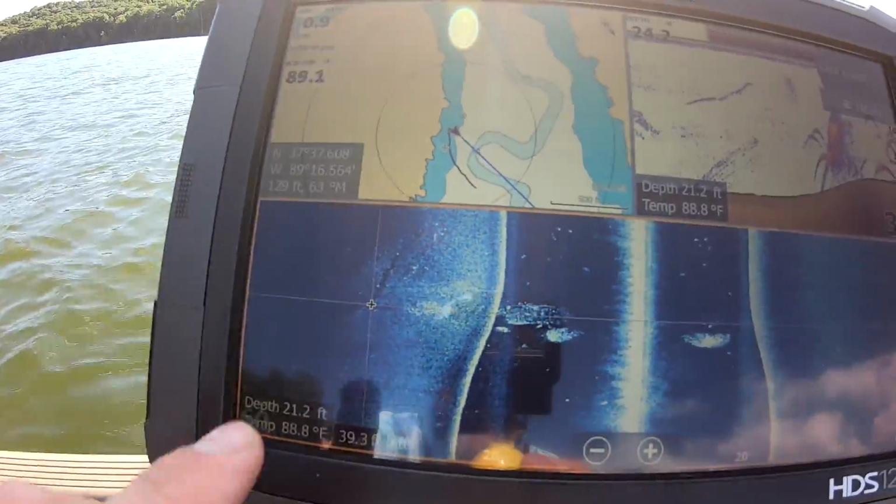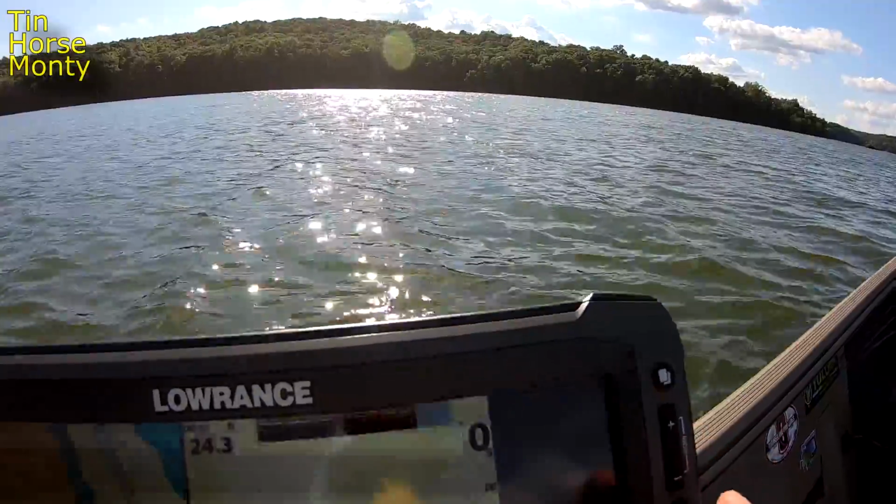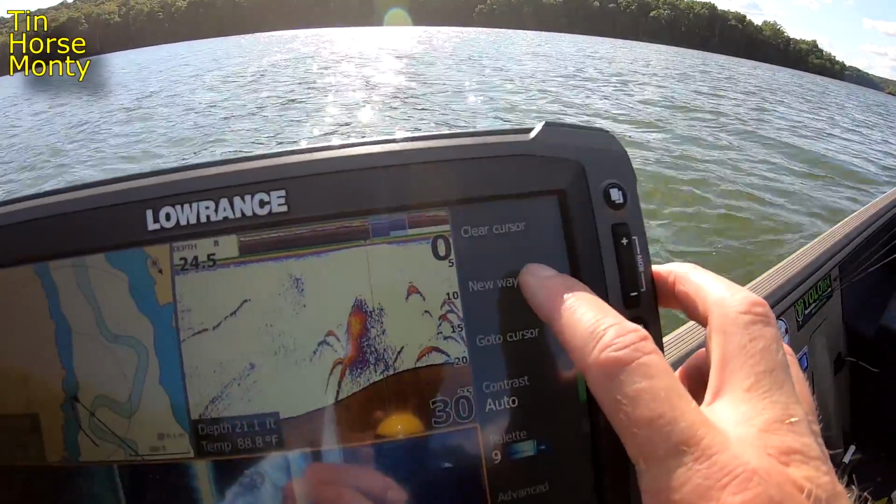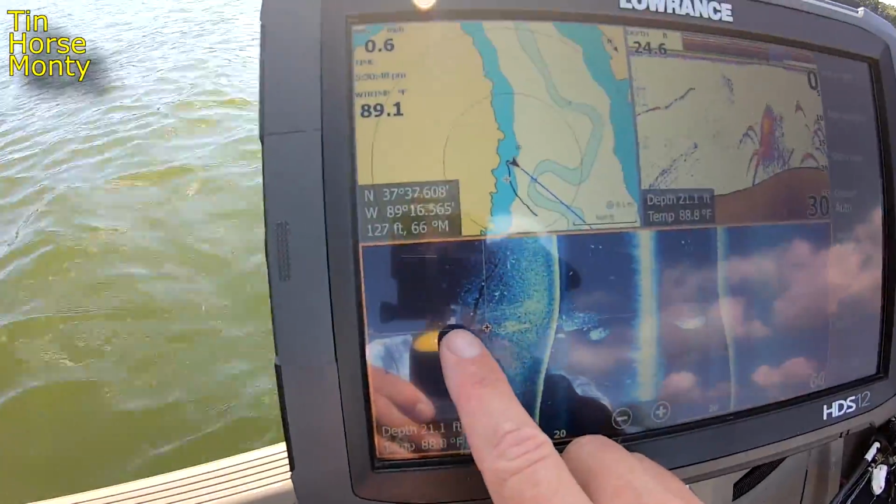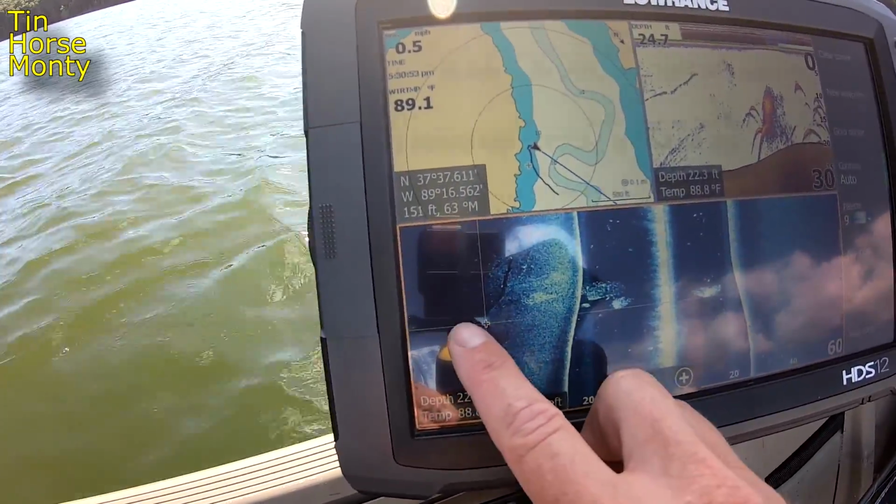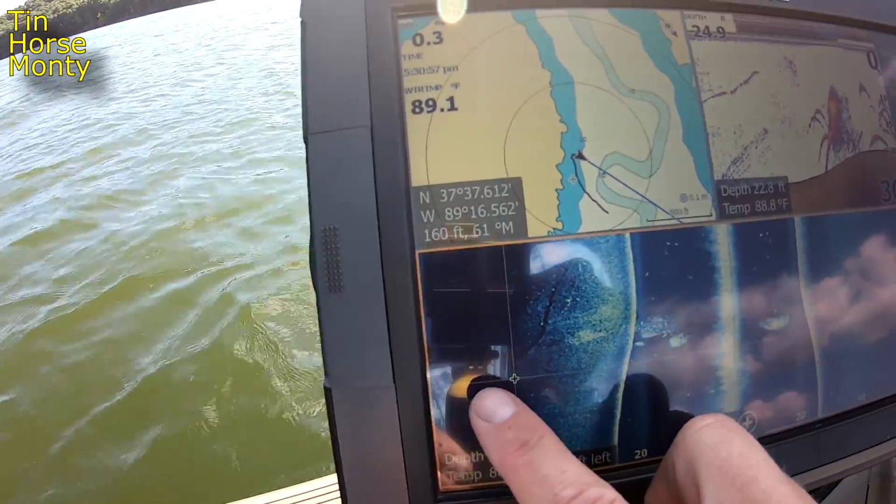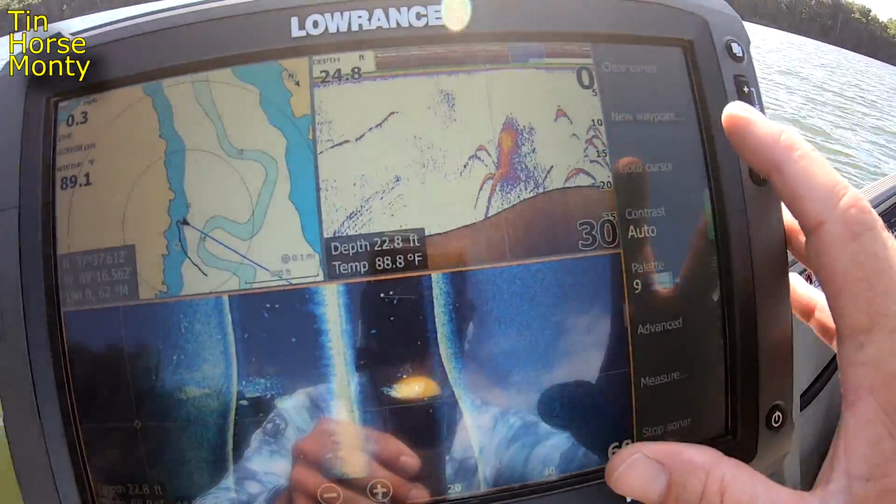So I'm gonna go ahead and touch that. I'm gonna get it lined up, and I'm gonna come back up here to my menu, and then I'm gonna hit new waypoint. I'm gonna actually move this over. Sometimes it jumps on you, but we're gonna move it over there. A lot of times I'll mark both ends of it. So we've got an end of it right here, and we got another end right here. So I'll hit a waypoint right there, new waypoint.